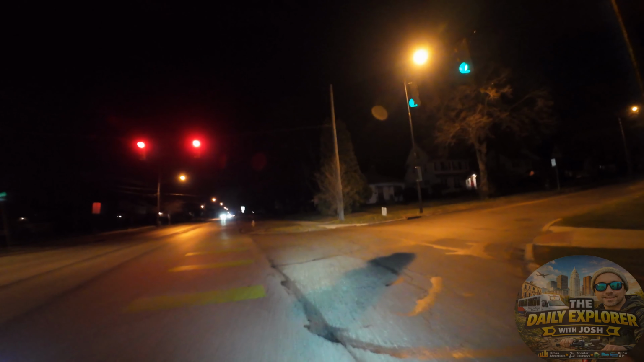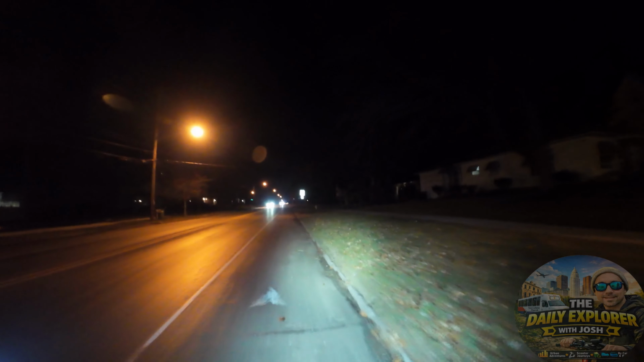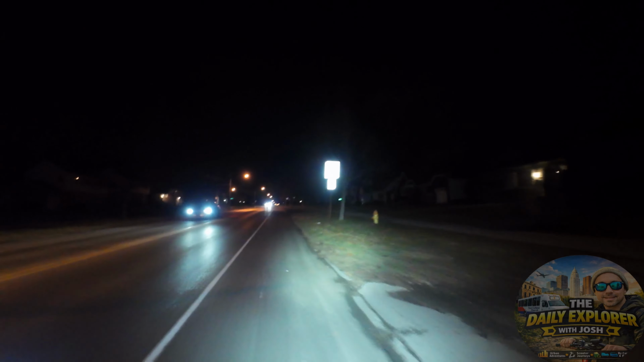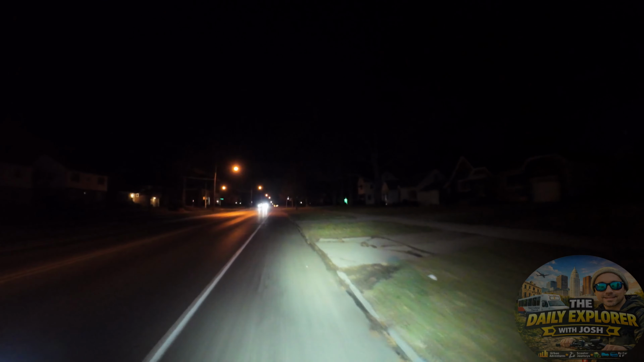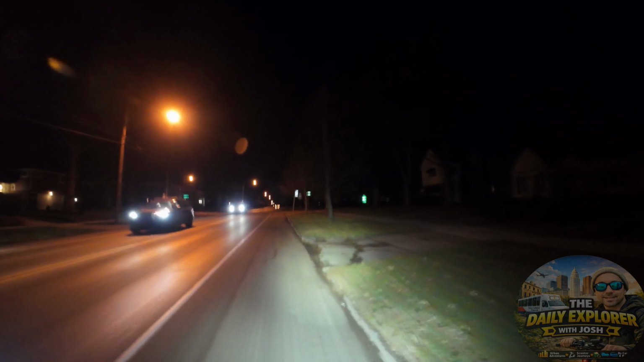All right, we're gonna run right through here. Run right through there. It'll be A-okay though, because there was no cars, my friends. There was no cars. So we don't have to worry about that.